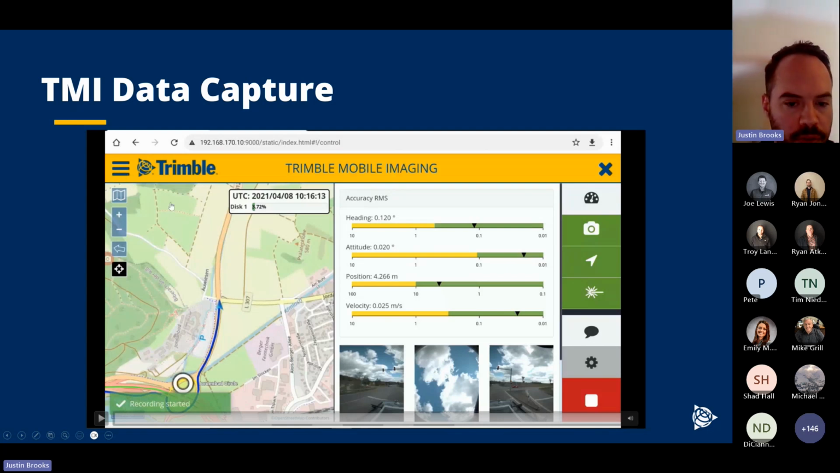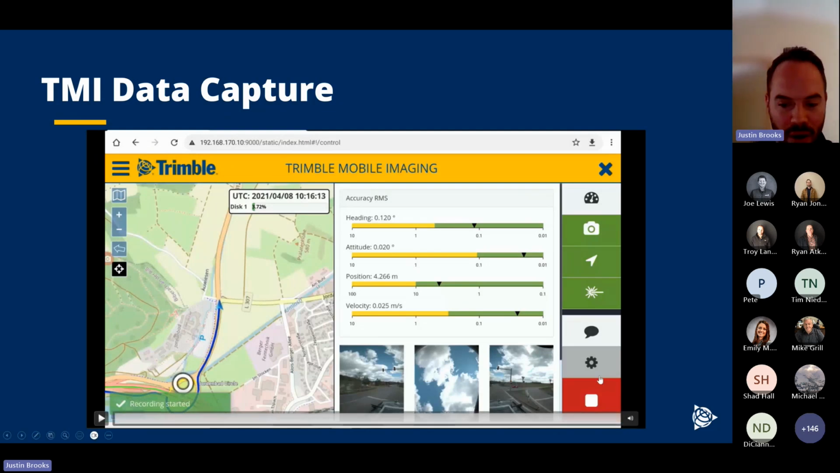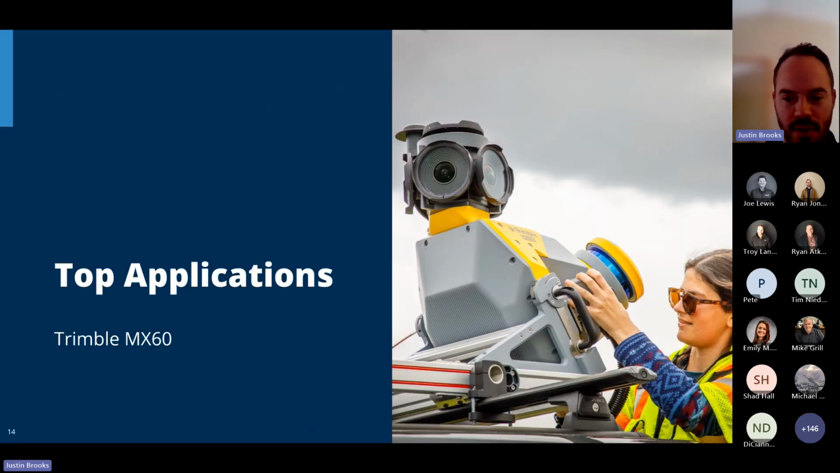So the operator in the field only needs to choose from a drop-down menu the type of vehicle they're using and how fast they'd like to take photos and scan. Other than that, it's very easy to set up in the field, where the big green button means go, the big red button means stop, and you basically drive around until you capture all the data you need. So, a very simple interface here that has come a long way since I started.